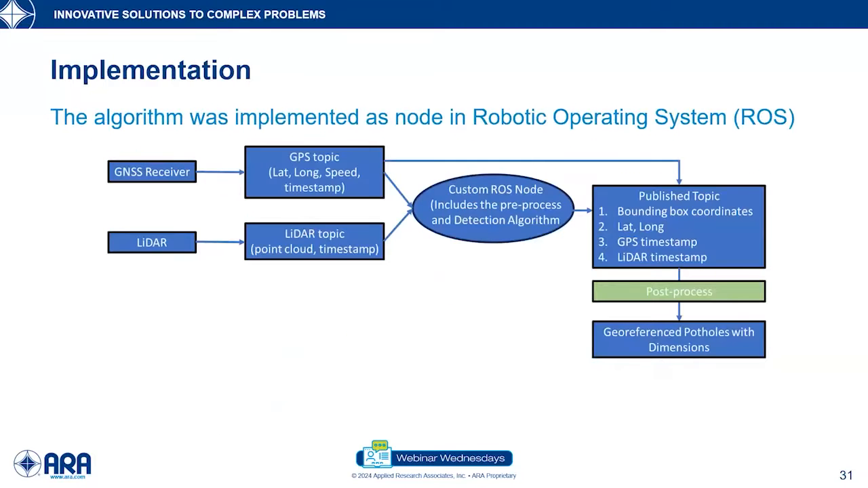The final part of this study was implementation. Once we had the algorithm set up, we implemented it in ROS. The steps are illustrated in this flowchart. As indicated in the flowchart, the LiDAR and the GPS data were first collected as LiDAR and GPS topics, which were then fed into the detection algorithm.